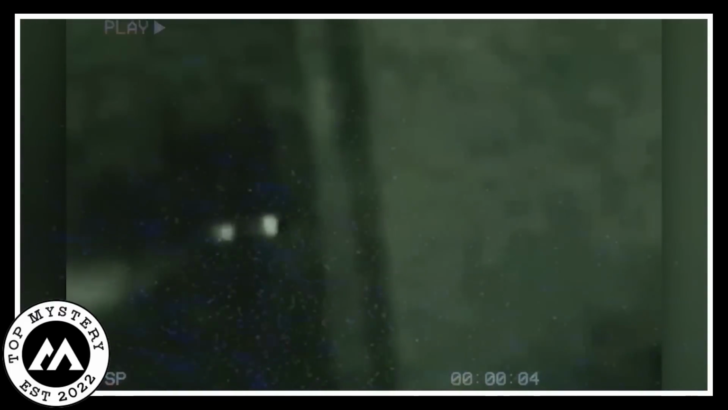This eerie entity appeared as a pitch-black silhouette with two menacing horns and eyes that glowed with an otherworldly light. From a distance, it seemed like a group of eerie figures with glowing eyes. But as the camera drew closer, the true horror became evident.